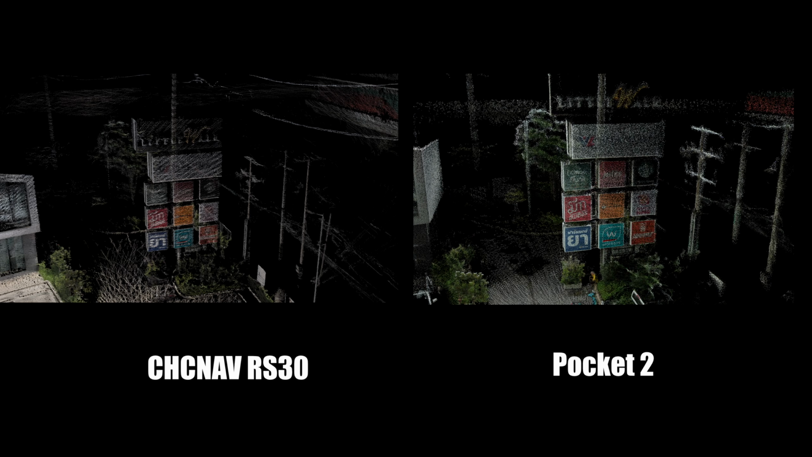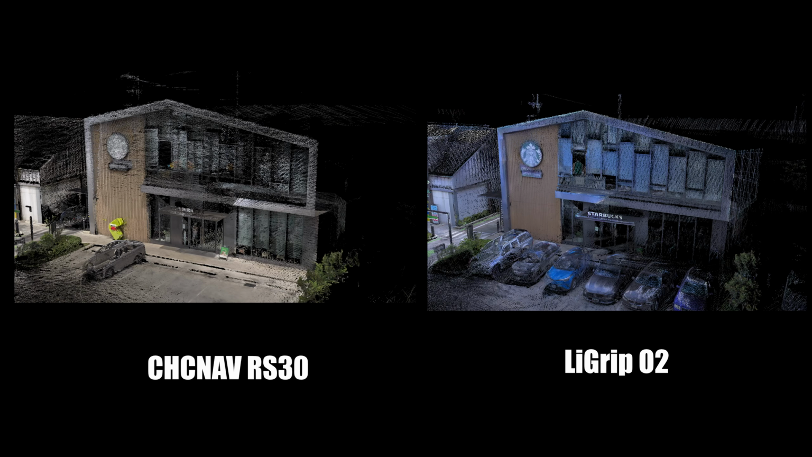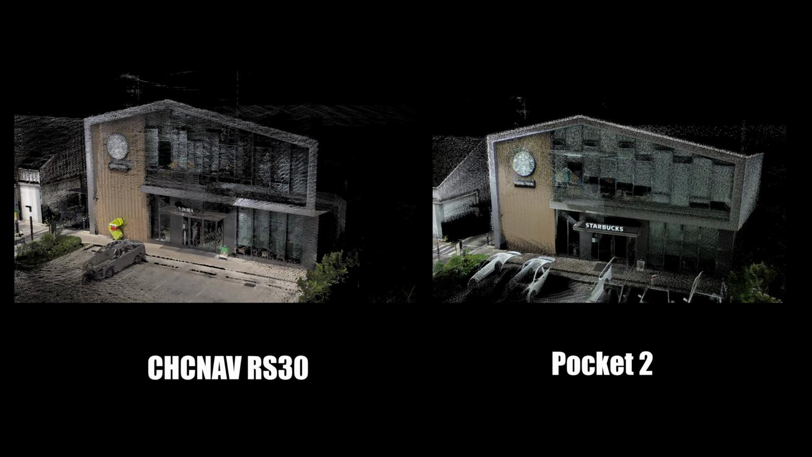The Pocket 2 also delivers a better colorized point cloud over this signage. Once again, the LiGrip O2 delivers superior point cloud quality. Despite having a 2 megapixel camera, the Pocket 2 still produces better point cloud quality than the RS30, which comes with a 5 megapixel camera.